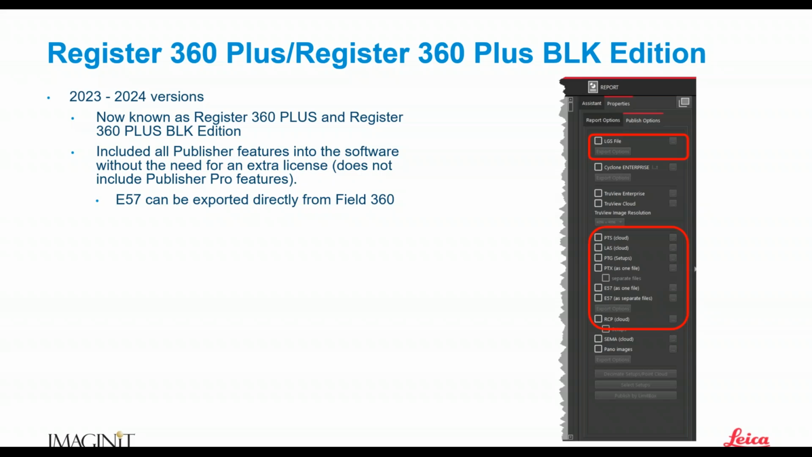So when it's all said and done, we can scan in the field with our Field 360 app, register all of our data within the app, and then send that data directly off from Field 360 to an E57 if we wish.